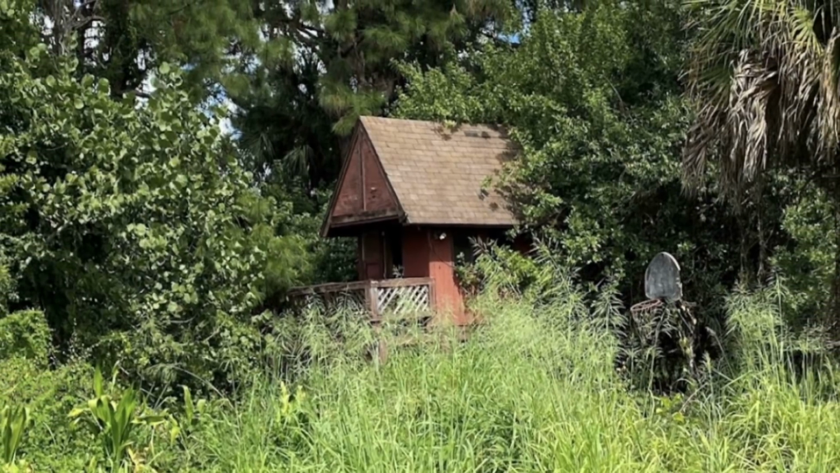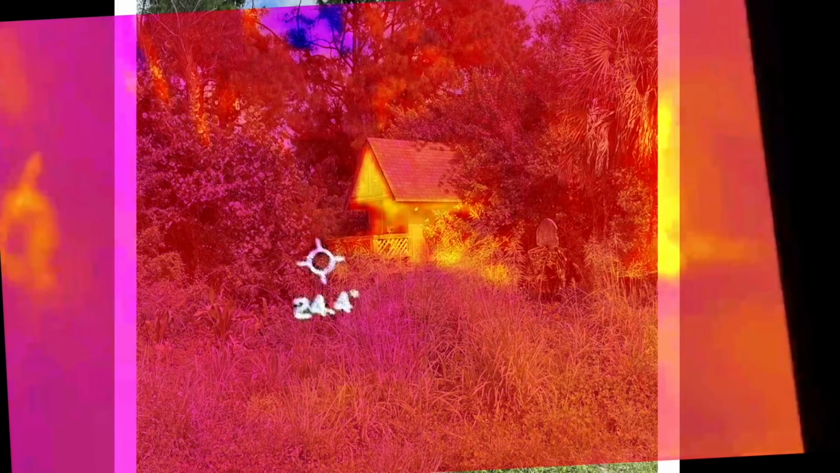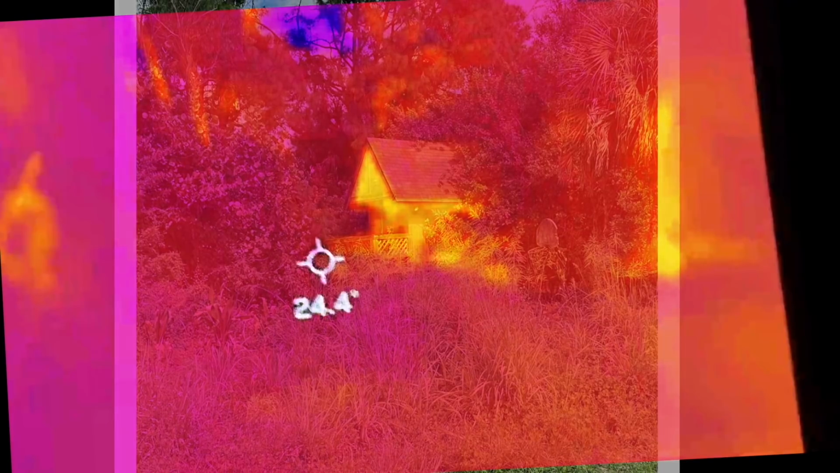This photo and video that you're about to see were posted yesterday on a YouTube channel called Doug Live from Northport, Florida. I highly recommend going and checking it out. He included some thermal camera footage of this one small shack house, and the idea was that he suspected that Brian Laundries might be staying in this little shack house.